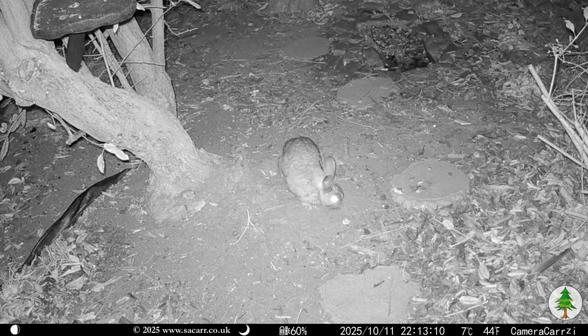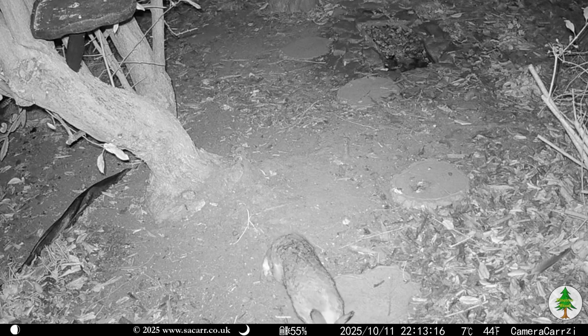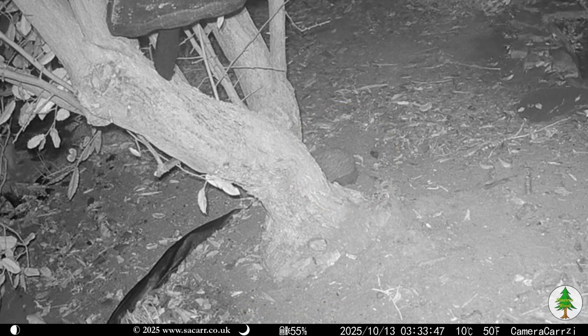Not long after 10 PM that evening, the rabbit was back. The hedgehog made another appearance in the early hours of the 13th, but unfortunately was hidden behind the tree for much of the video.